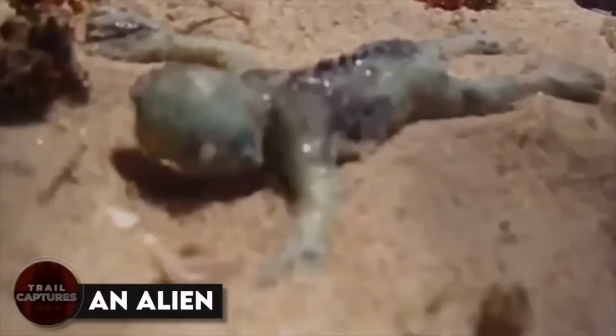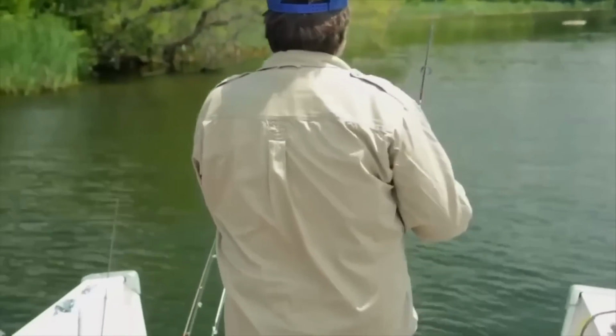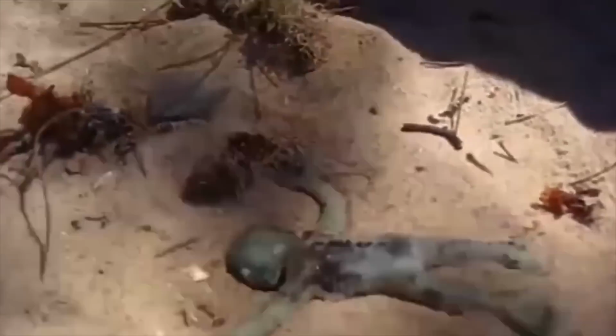An alien. The folks who were used to discovering fishes on the shore were taken aback when they stumbled upon a strange human-like creature that had washed upon the beach. It appeared to be a miniature version of a human, with a slimy coating all over its body and small limbs. The more they examined it, the more it mystified them, especially when they observed it breathing and slightly shifting its eerie body. What do you think it was?